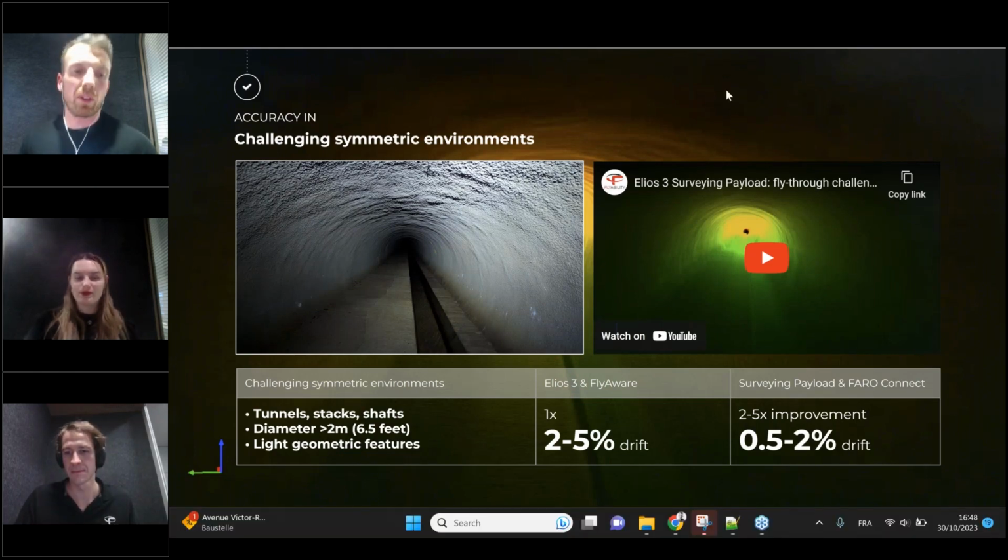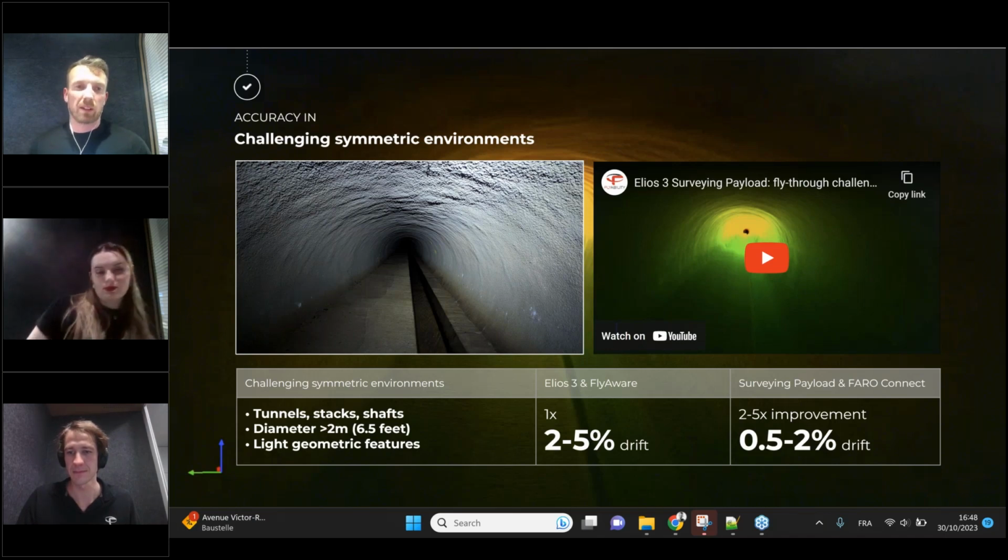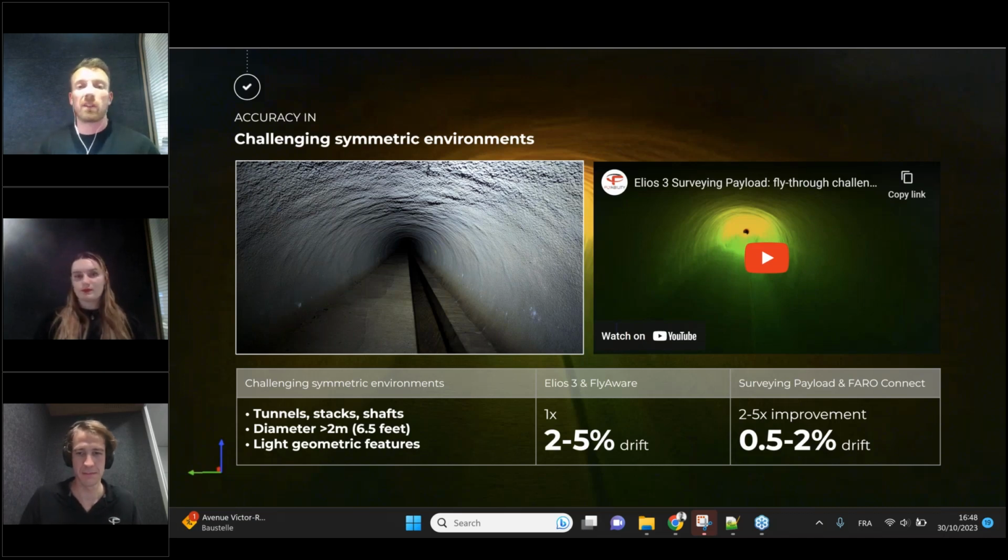So yeah, in terms of homogeneous surface data, it does affect the LiDAR accuracy a little bit, especially in terms of the drift factor. In this type of environment where the diameter is 2 meters or even smaller, with very, very light geometric features, so really there's no manholes, no structures inside, no pipe racks, nothing, just a smooth or quite smooth surface, we do suffer a little bit from the drift factor compared to the structured environments.